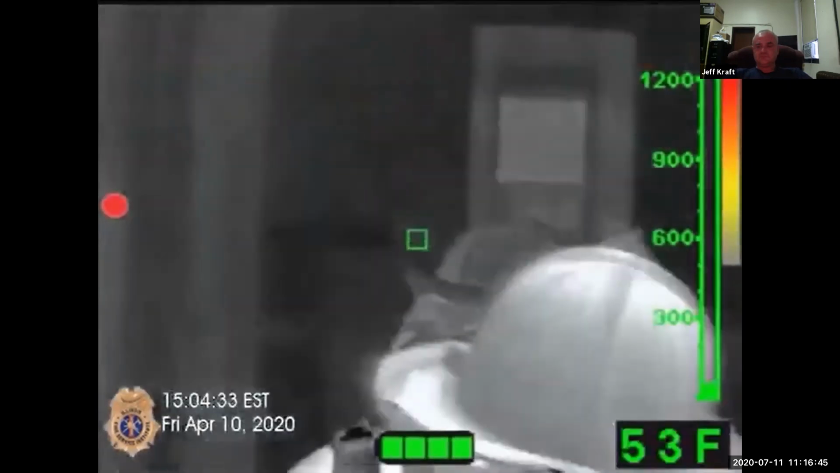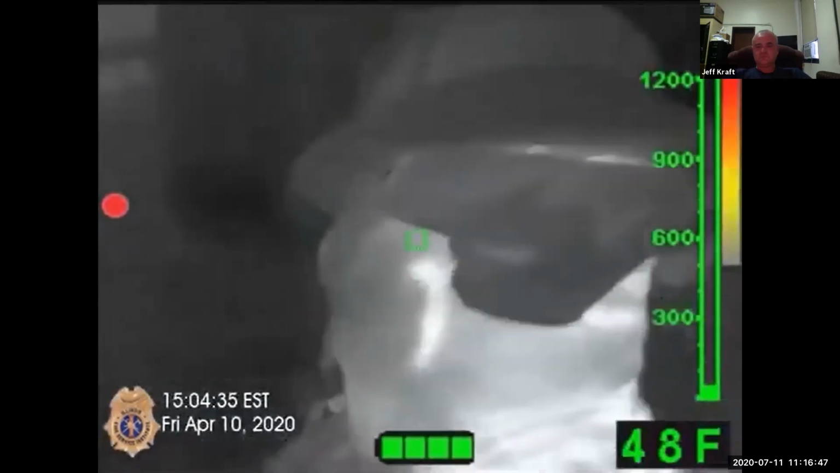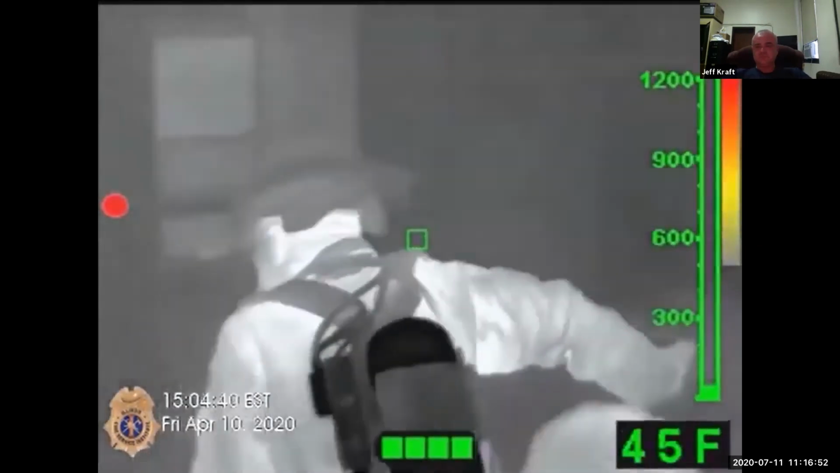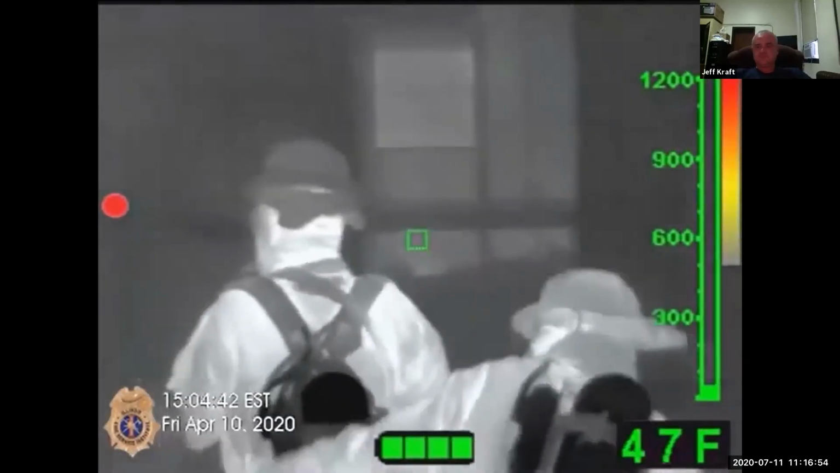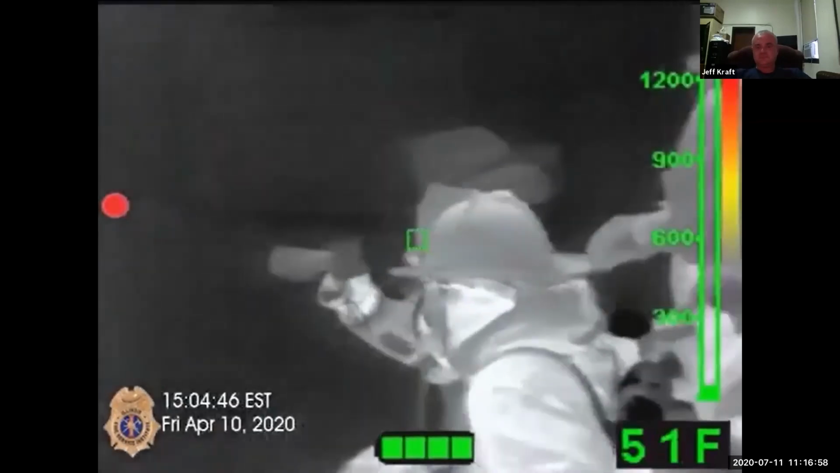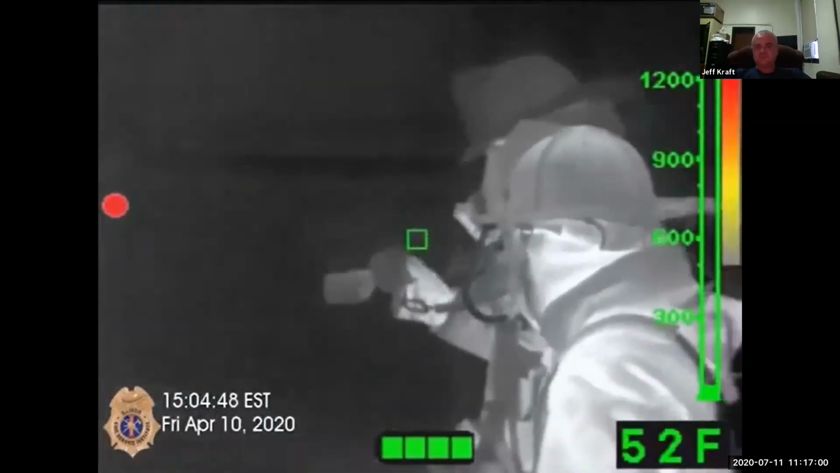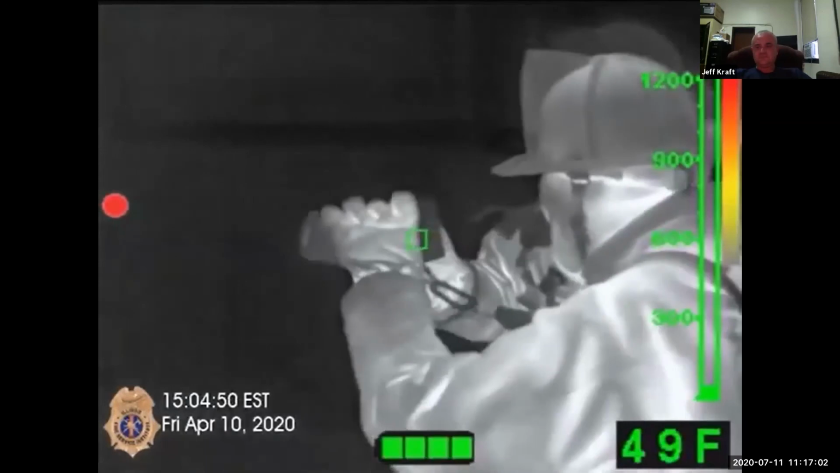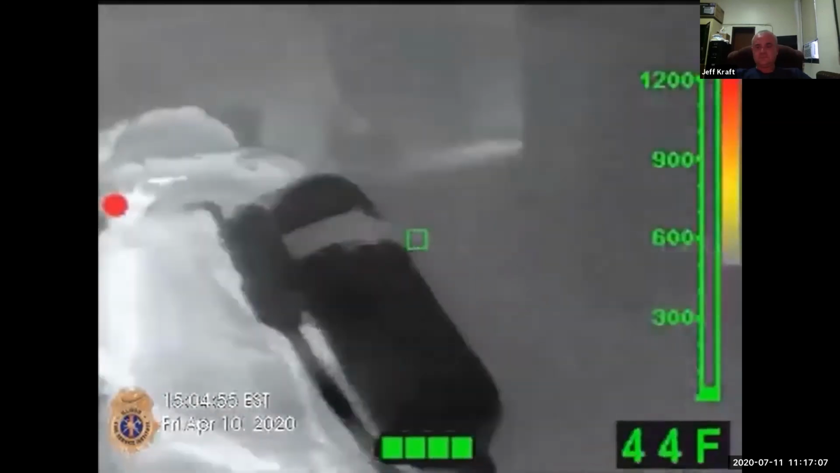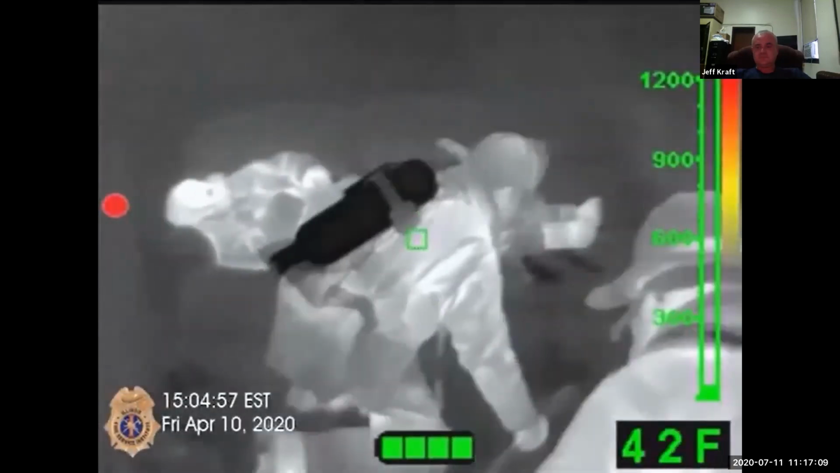The firefighters enter the room following the officer. As the officer Z-patterns the room, they notice a down person on the couch. With the camera, the officer is able to show the two firefighters exactly where the down civilian is, also pointing in that direction.